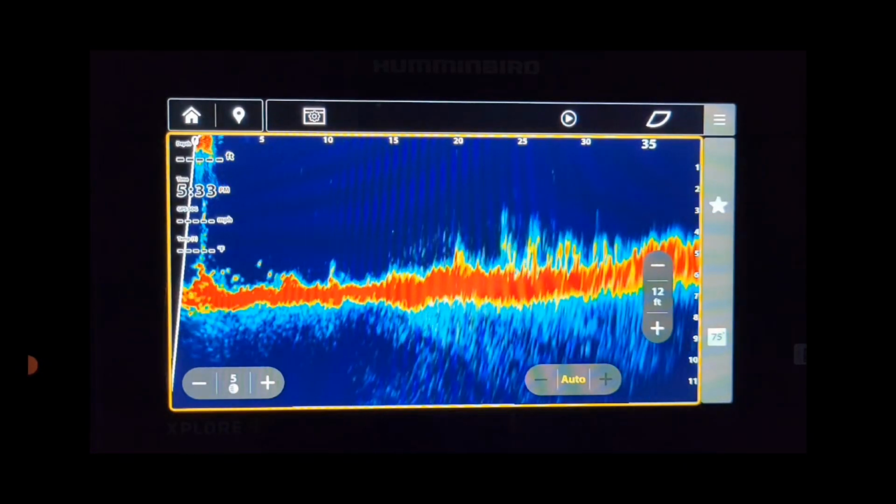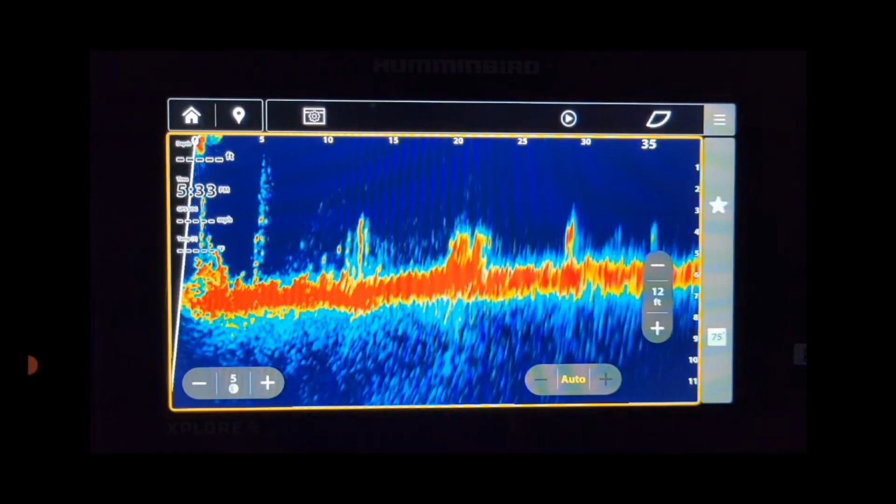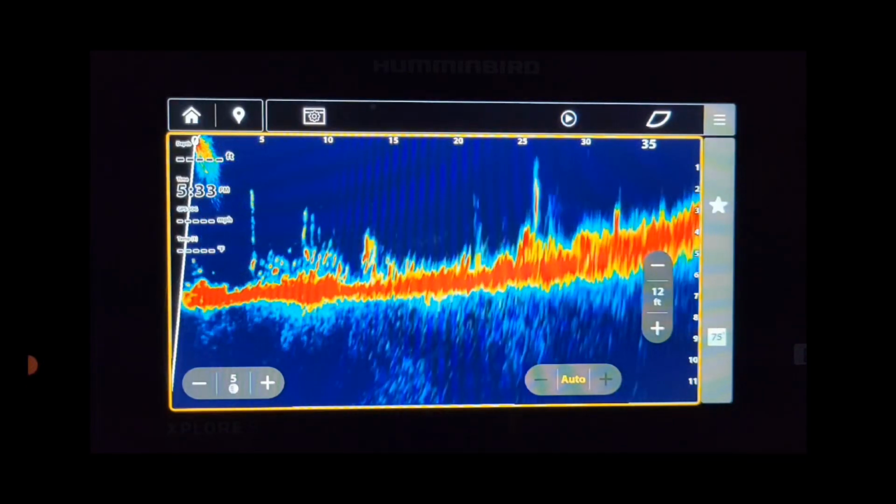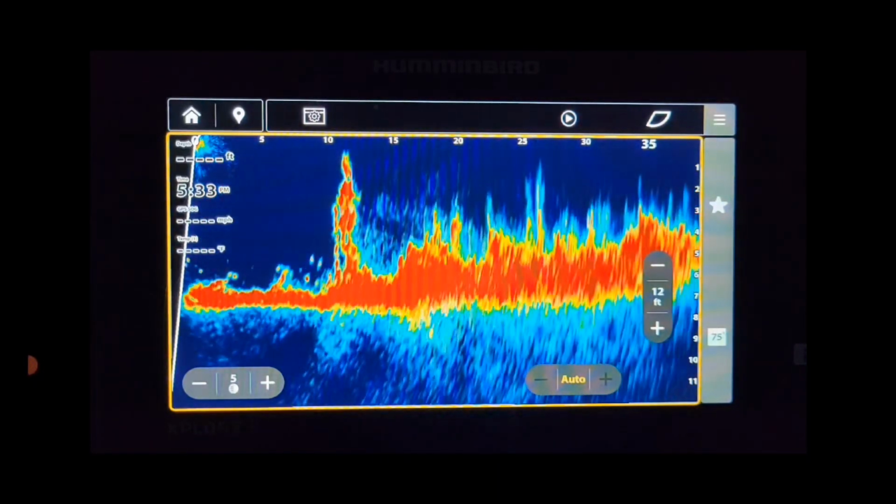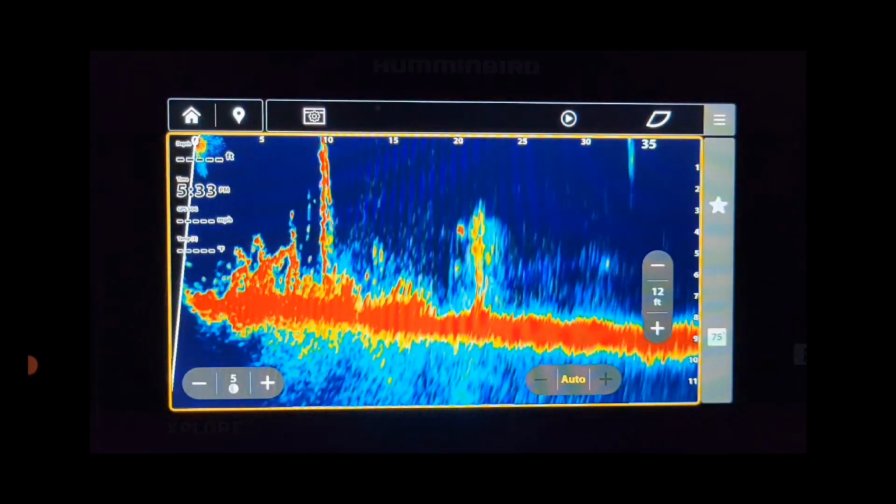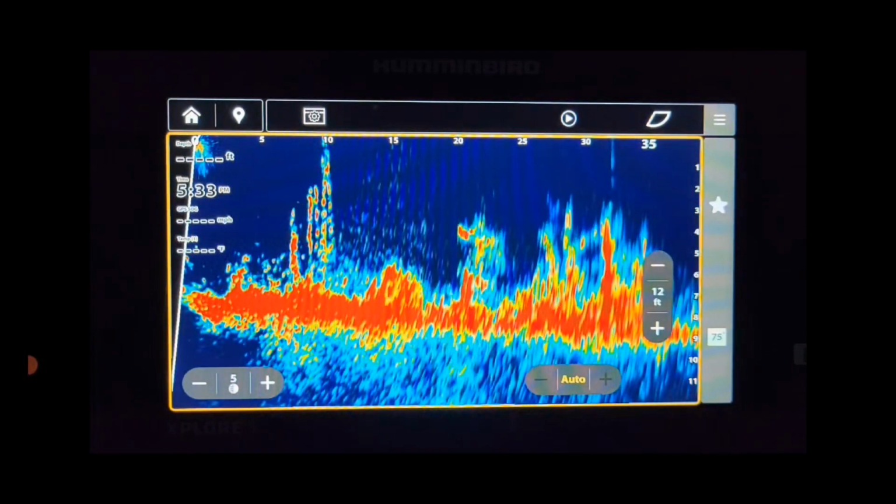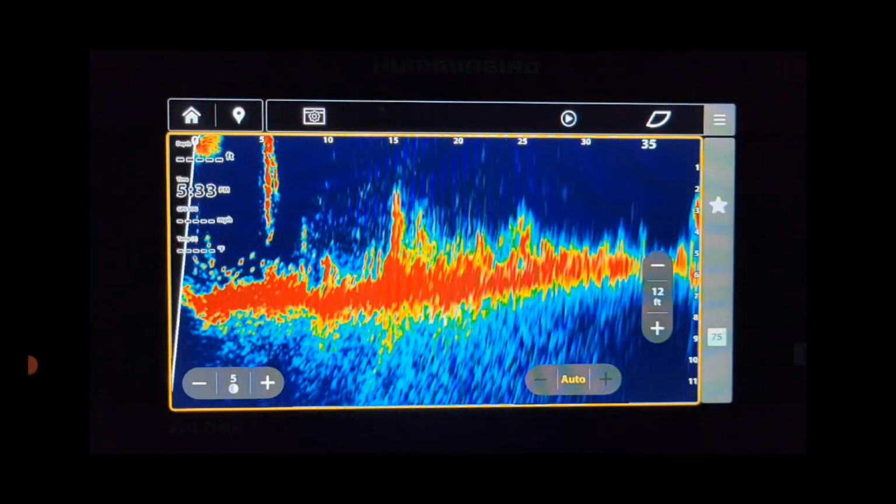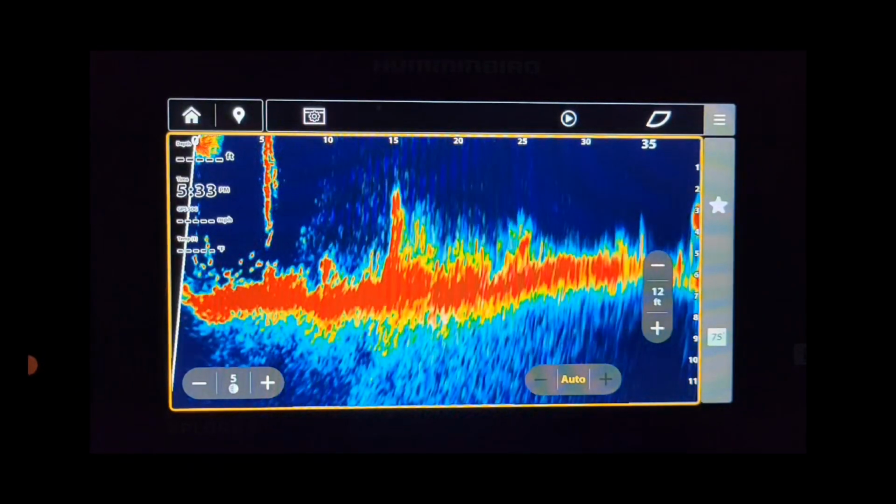All right, guys. We are in some shallower water. I tucked in tighter to the weeds. You can see these weeds. We're in forward mode, sitting in about 6 feet of water. You can see all those fish there on the left-hand side real close to me, just suspended up off the top of those weeds. Just scanning around here. There's weed right there, 10 foot out, coming straight up to the surface. Very weedy in here, but you can see all those fish on the left-hand side very close to me.